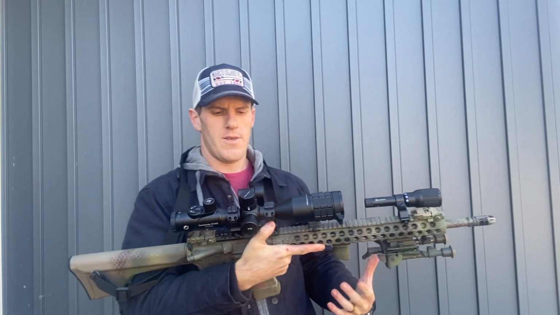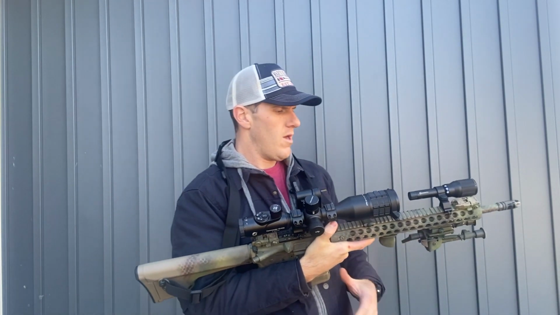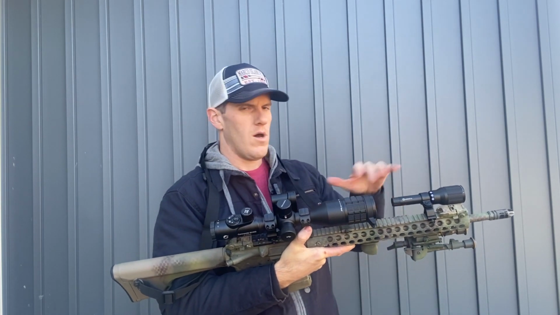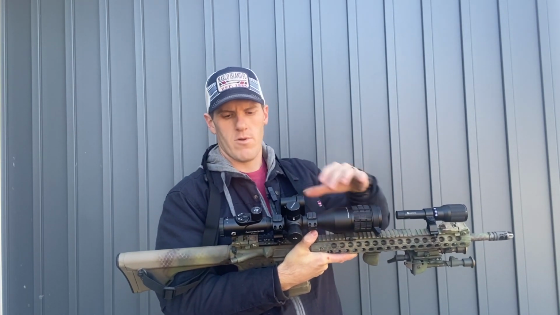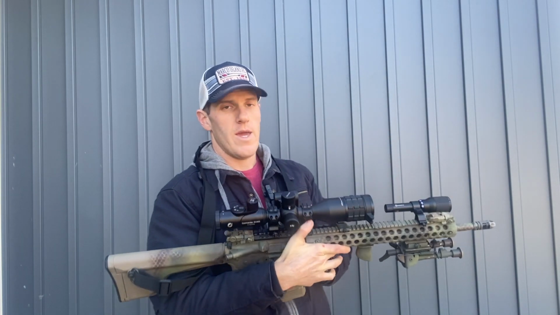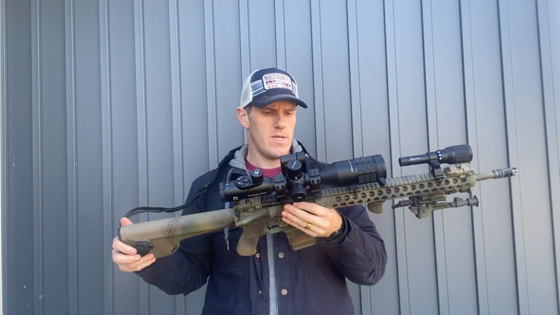So all in all, I do like this scope. It does a really good job at what it's designed for. It's not that expensive for what it is. I think $600–700 for all of this stuff included, I don't think is that bad. You get night vision. It's pretty much a camera, a screen, and all this other cool computer stuff inside of here, and a rangefinder. So for that price, I don't think it's that bad.